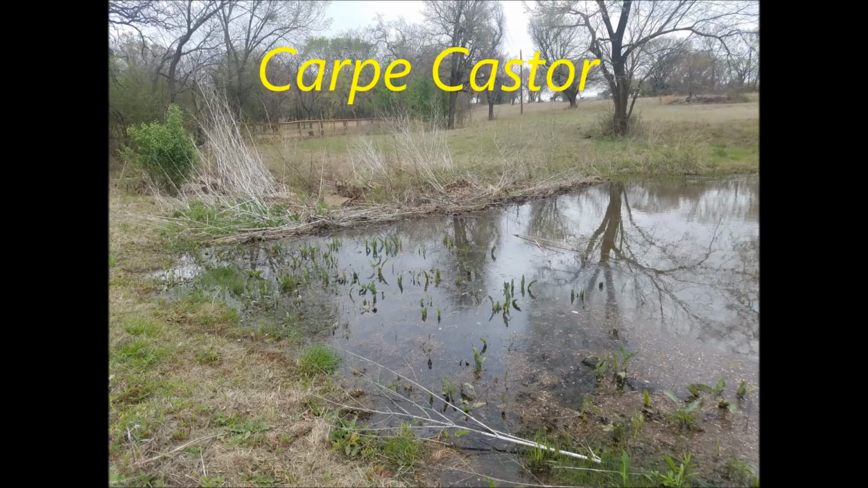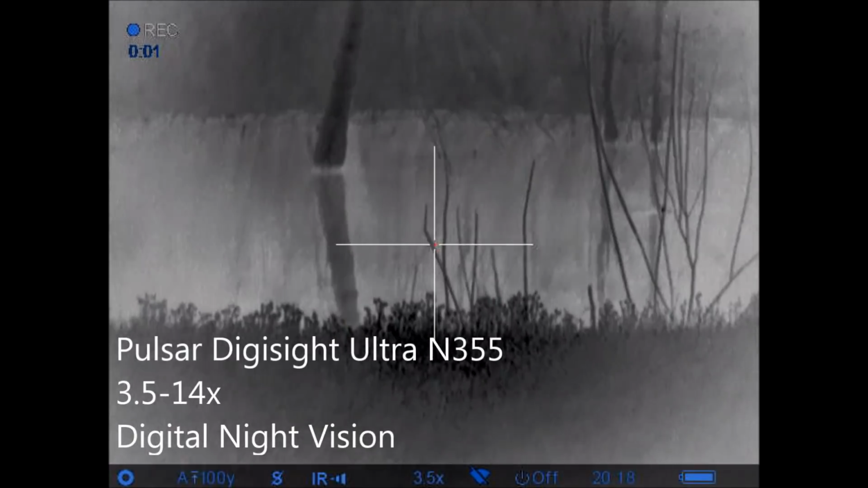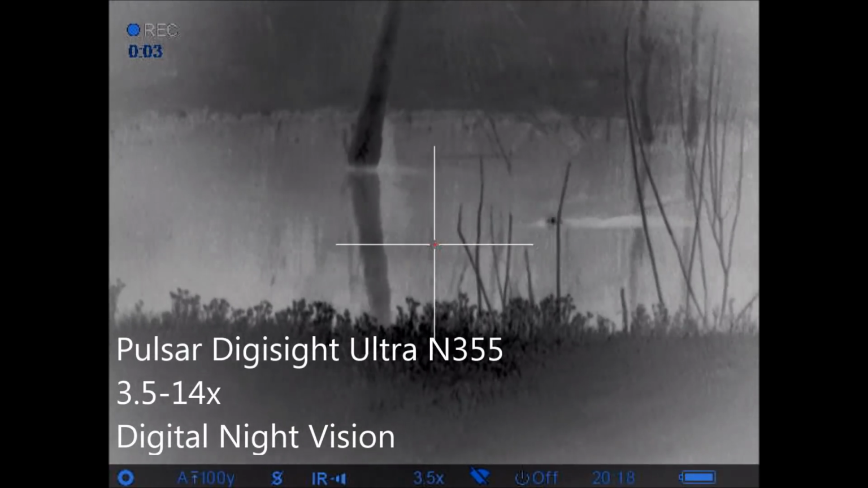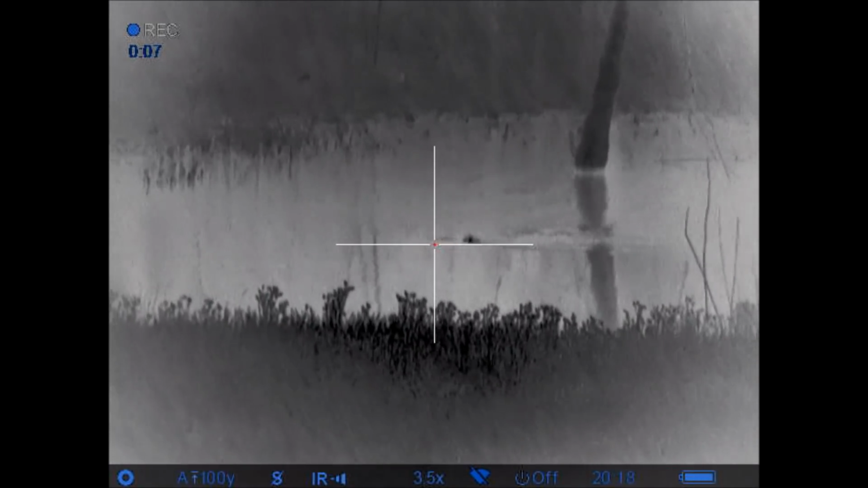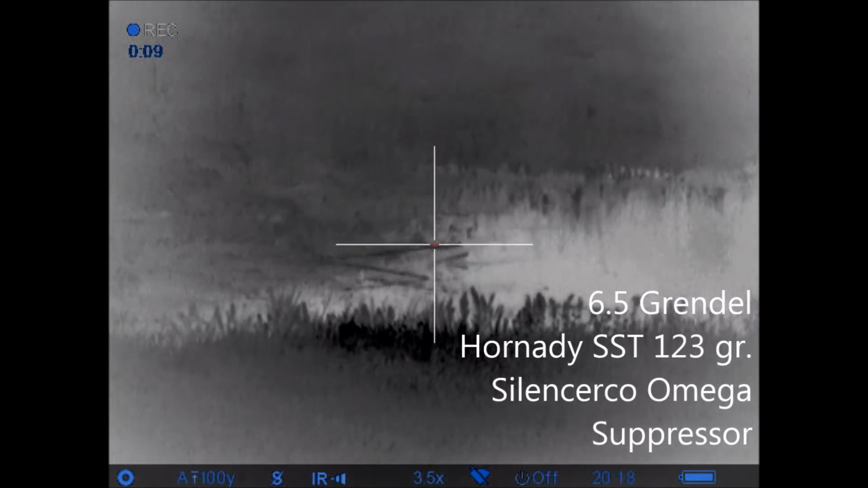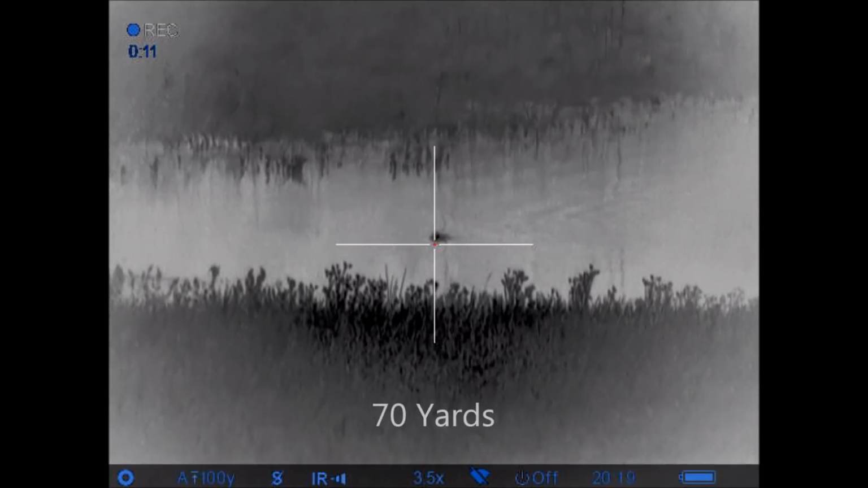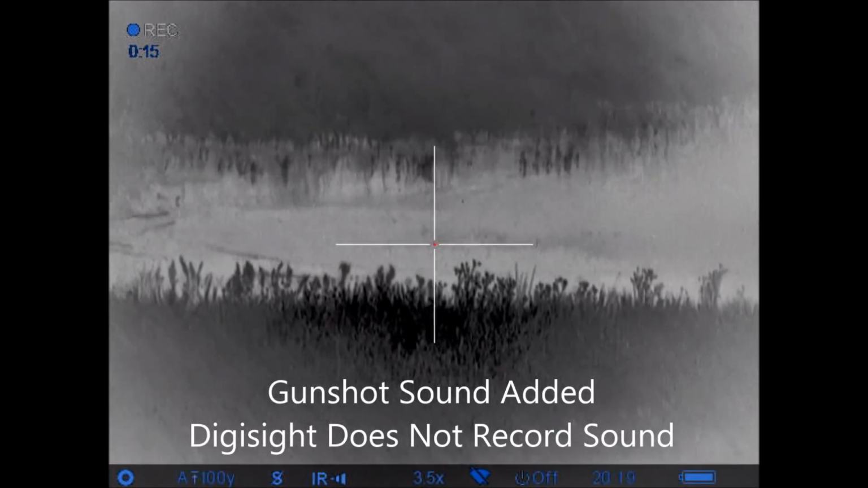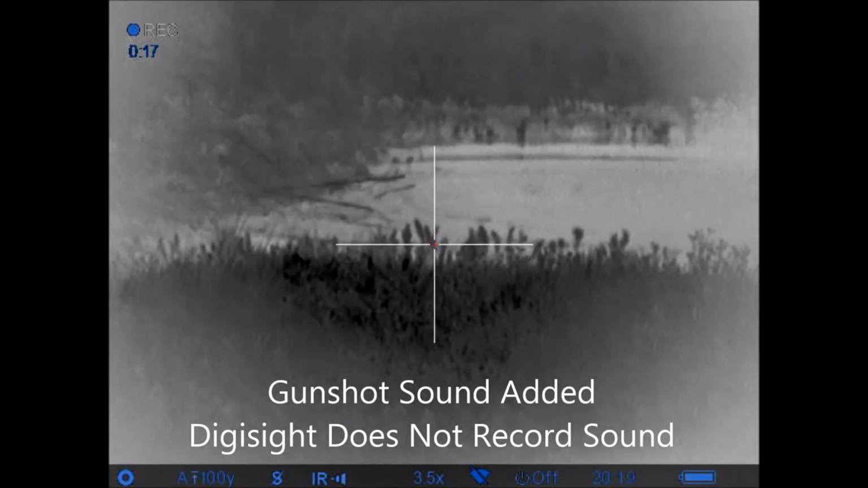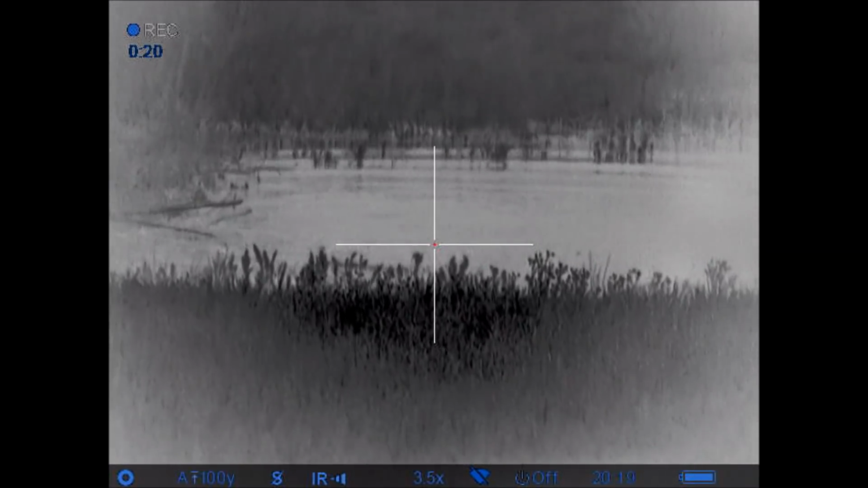Well, the beavers are back at my folks' place, flooding areas that don't need to be flooded. Here I'm using the Pulsar Digisight Ultra in the negative mode, which means it's looking like an image is in negative. So what should be bright is dark, and what is dark is bright. Here I'm about to take the shot on the beaver. The beaver's hit, and he goes underwater, and he starts his curly shuffle.